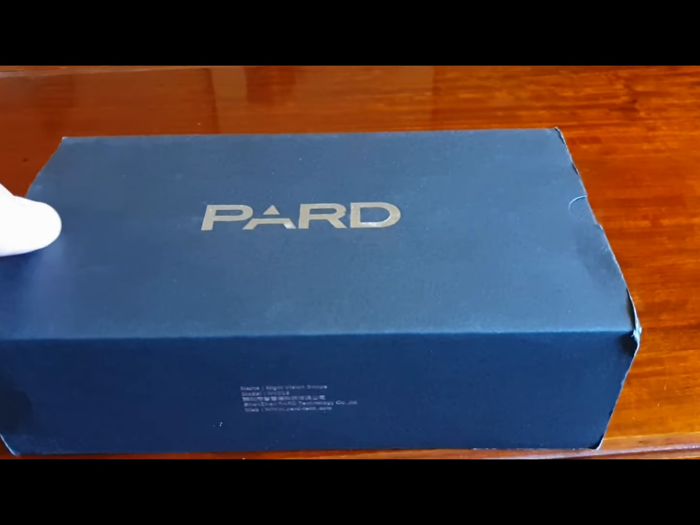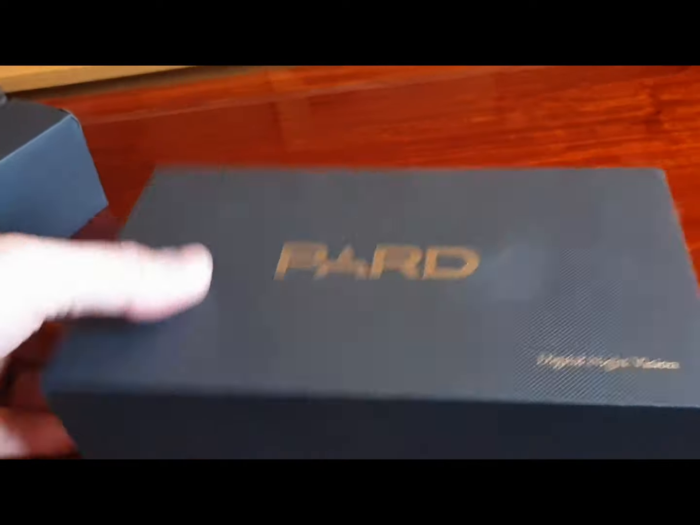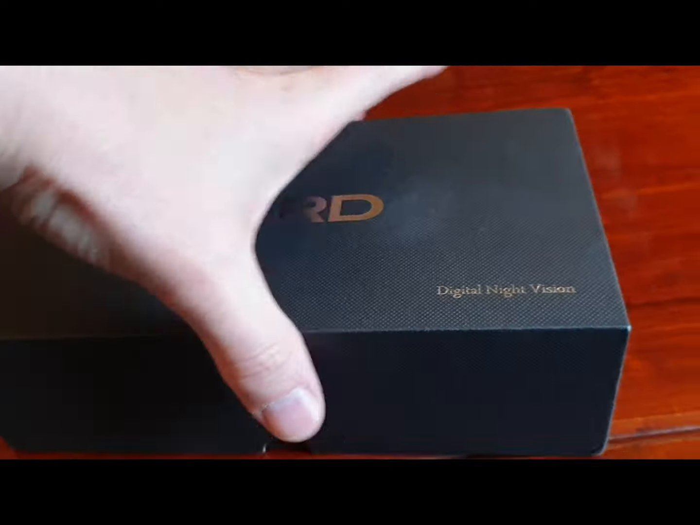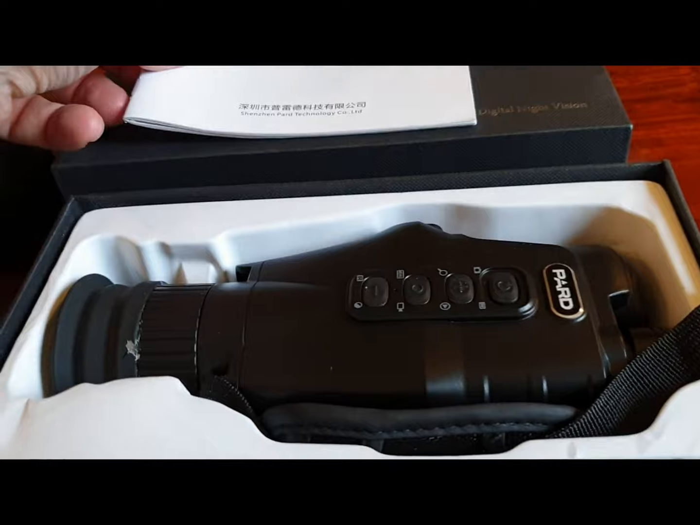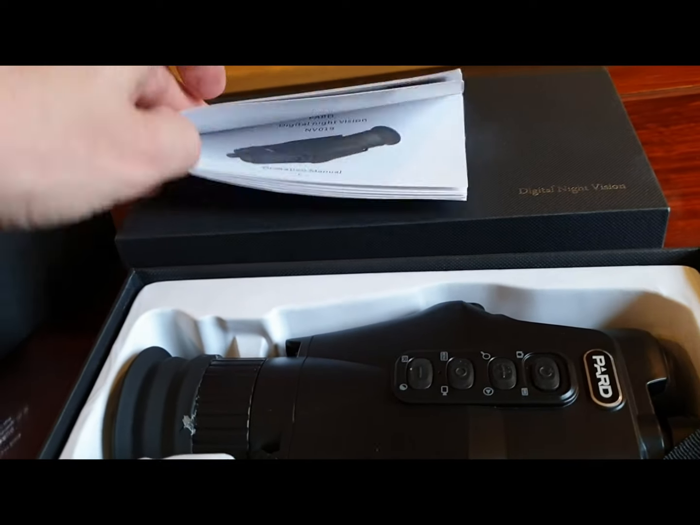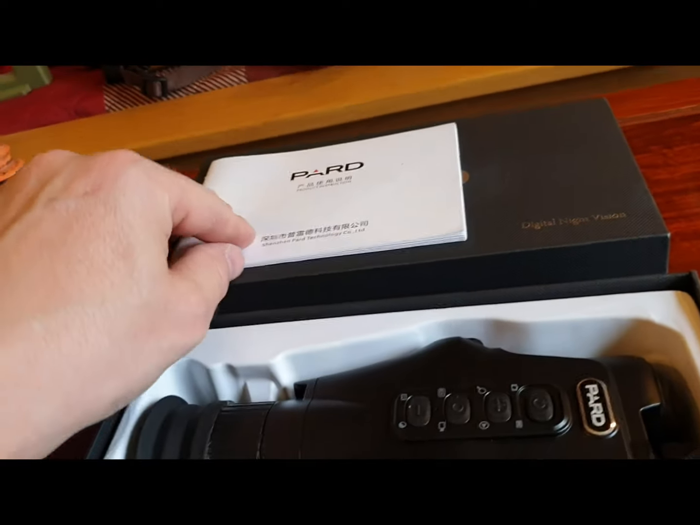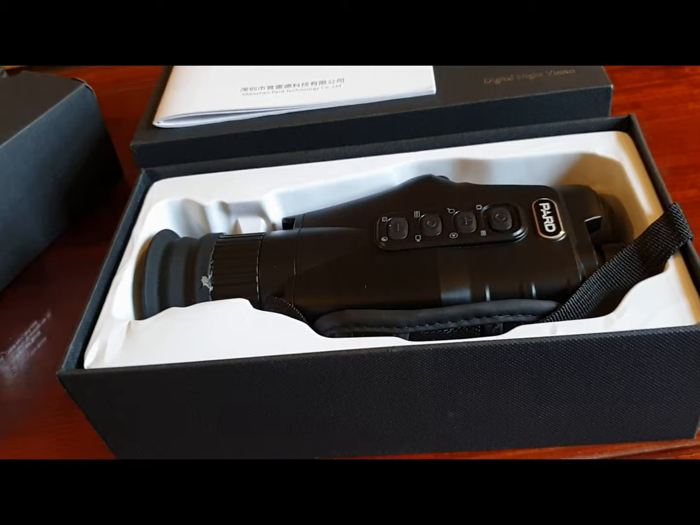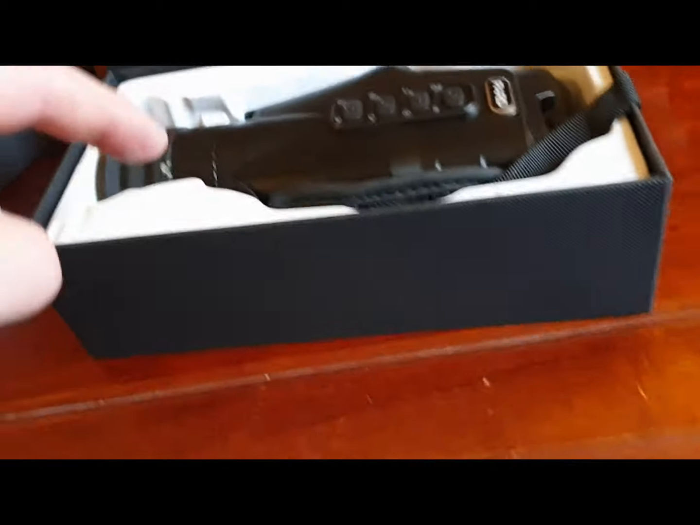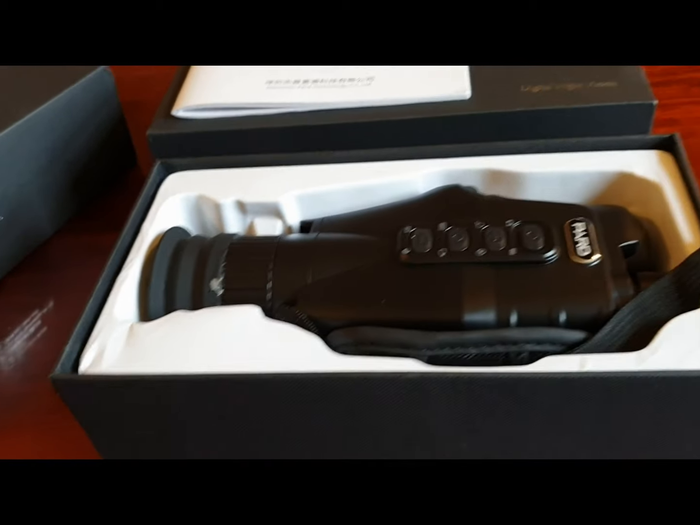Right, so what's in the box? This is the PARD NV019. And you get an instruction book, half Chinese, half English, split into two halves obviously. Halfway mark, there's the English section. Operations manual. You've got the spotter itself, and inside the packing there's a download cable.